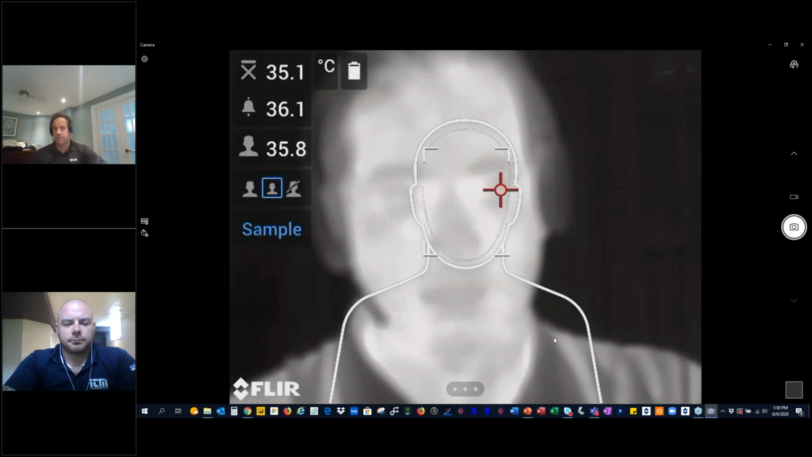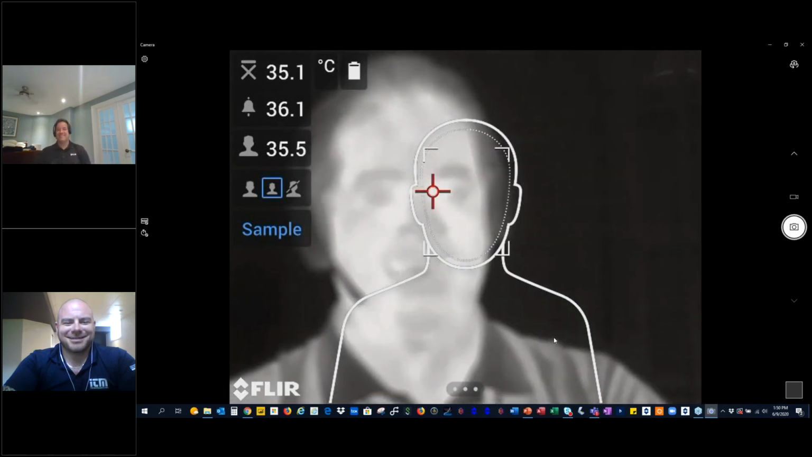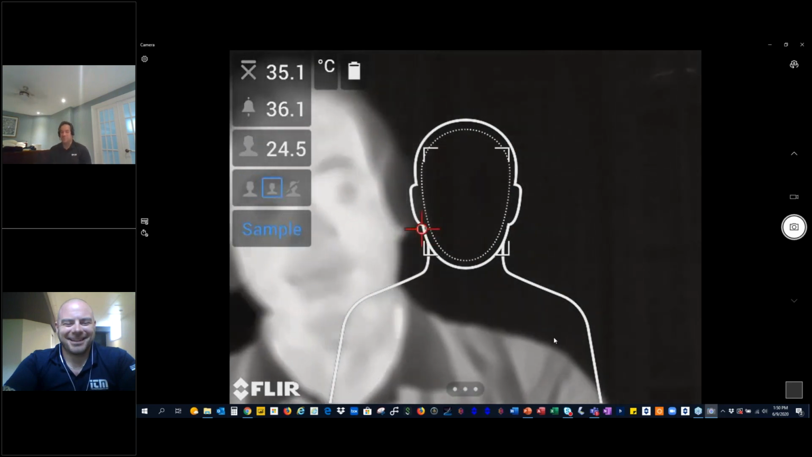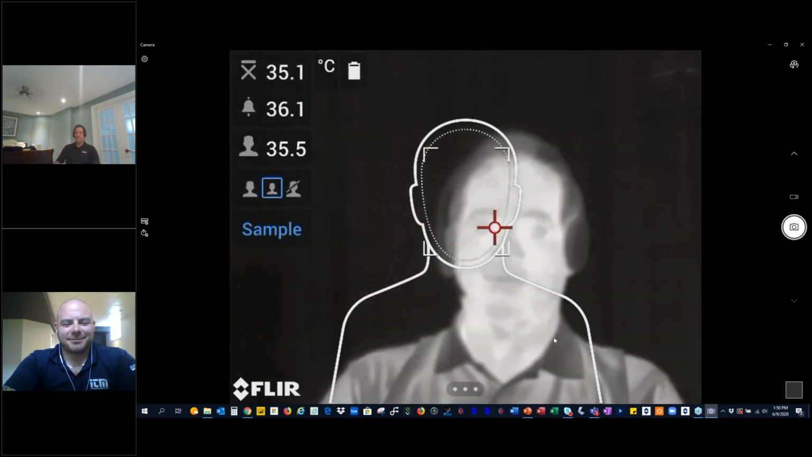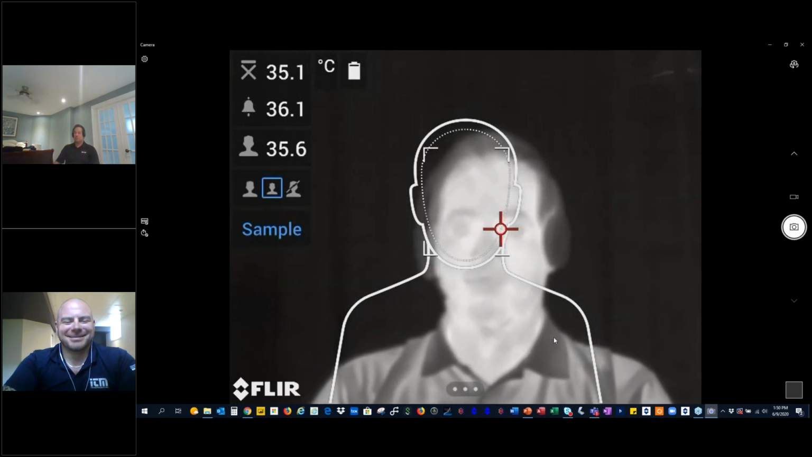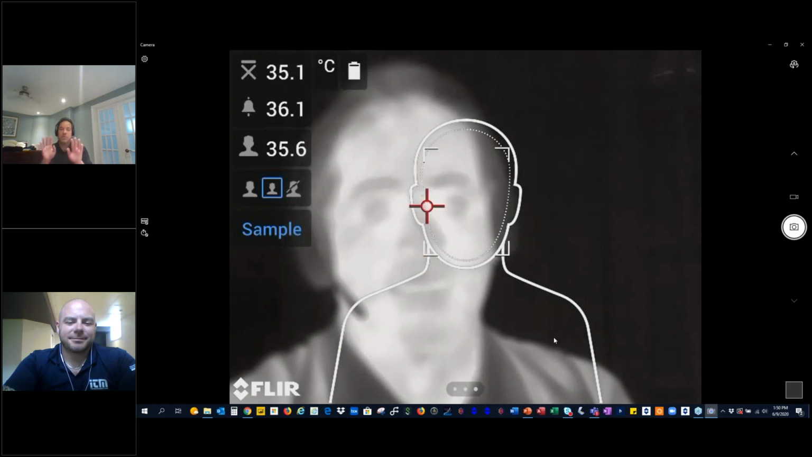I'm still pretty good. Much better, but it's fine. Let's do the 2 meters. Hold on, I'll do the 2 meter distance here. It's actually much better than I thought. Okay, there's a drop a little bit, but the more out of focus you are, the more it's going to drop. So you have to be on the same plane.